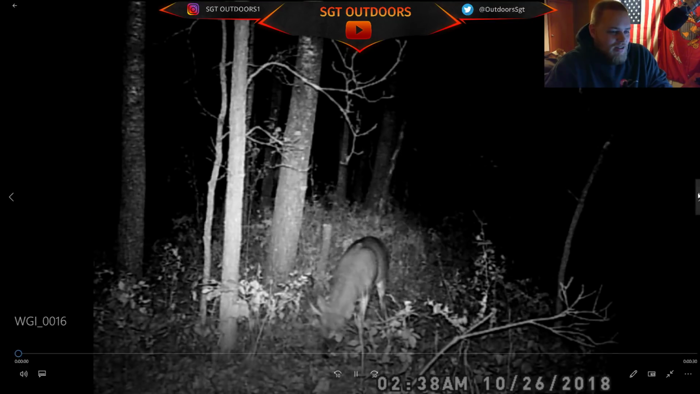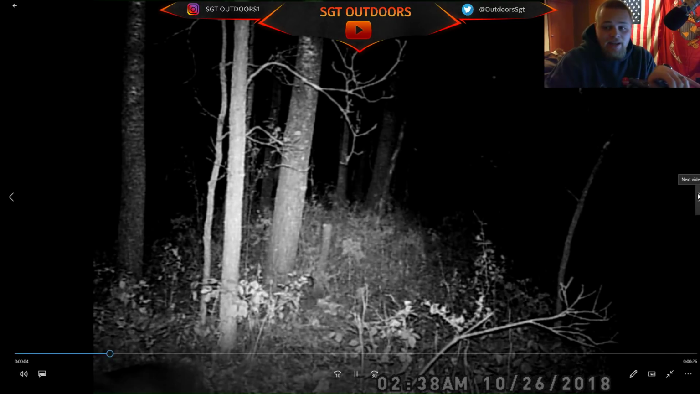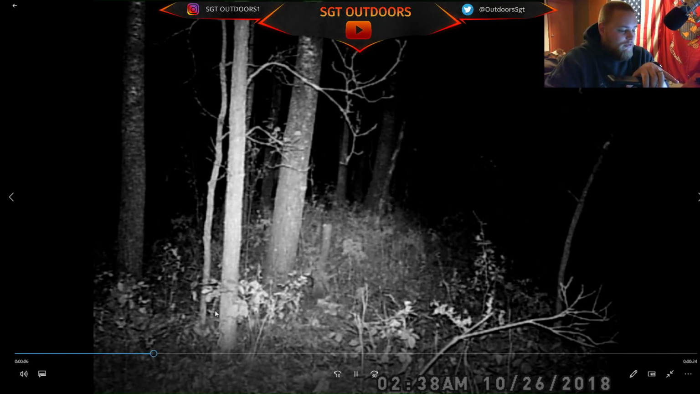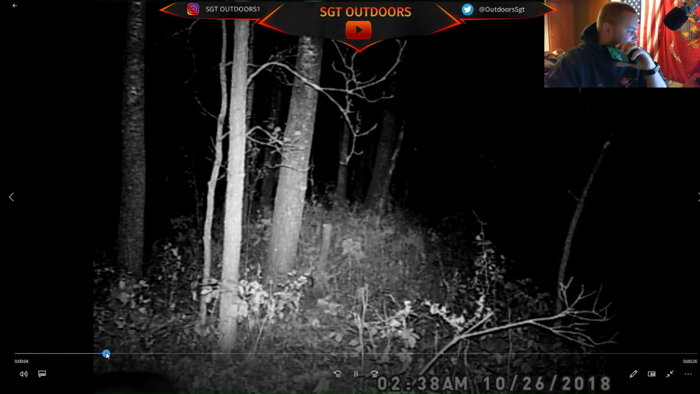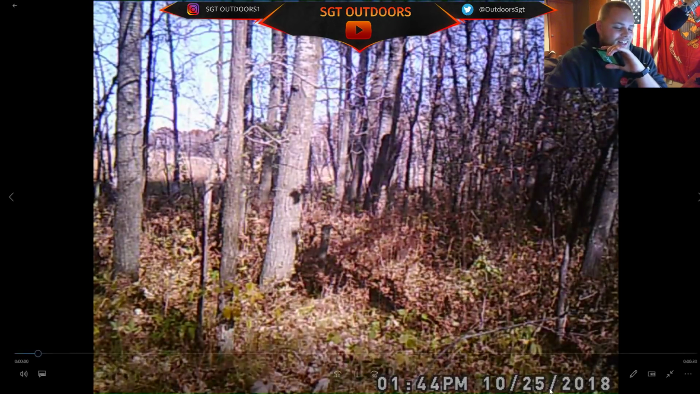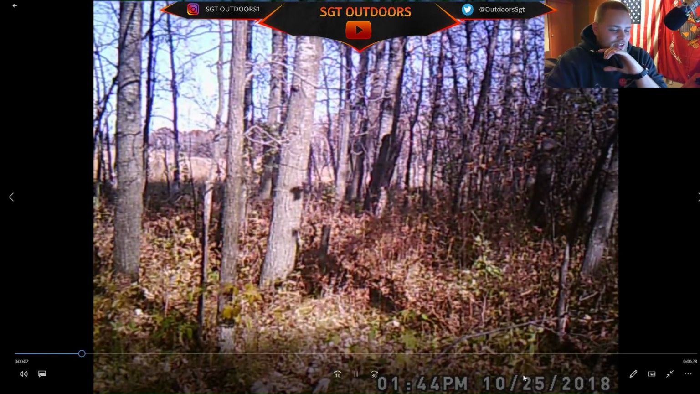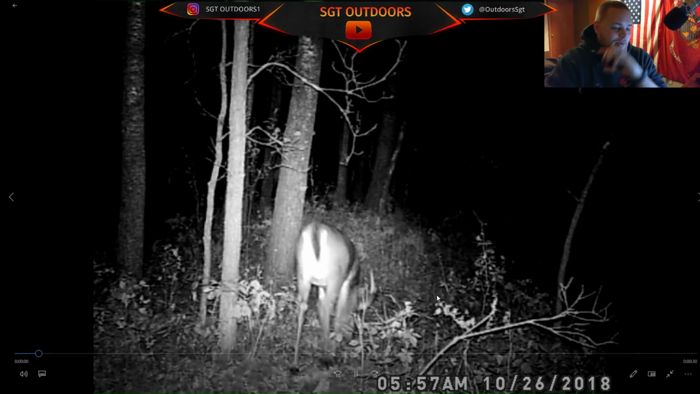Not too long. We got that little guy moving around. I ran into him this week. You're gonna see a really good video of this little buck. Walked right past me in the stand. Hey, Chisel Outdoors. Yep, that was you, wasn't it? The date is a little off. I think that was like the 24th, not the 25th, because the date was wrong on this camera, but you missed this.